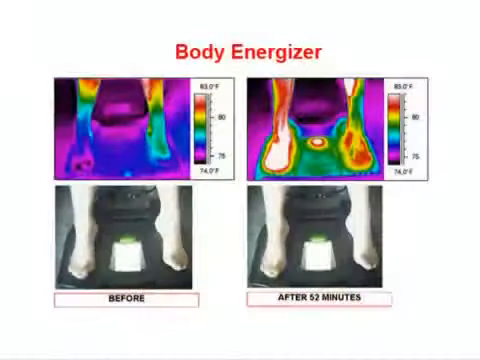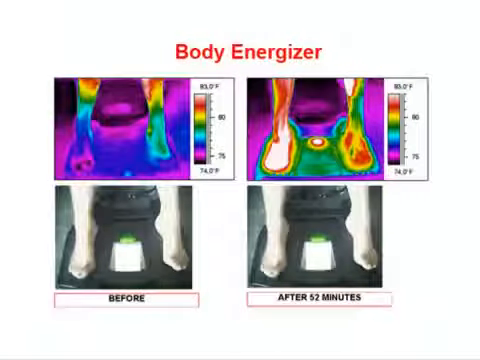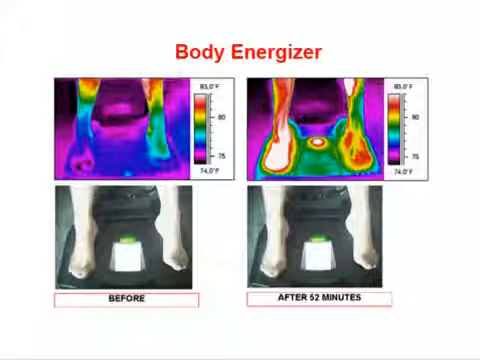Spinal cord injury. This is before and after on the body energizer. This woman had a spinal cord break. A horse stepped on her back, mid-back, so she was freezing from there down all the time. And this is a challenge that they have.